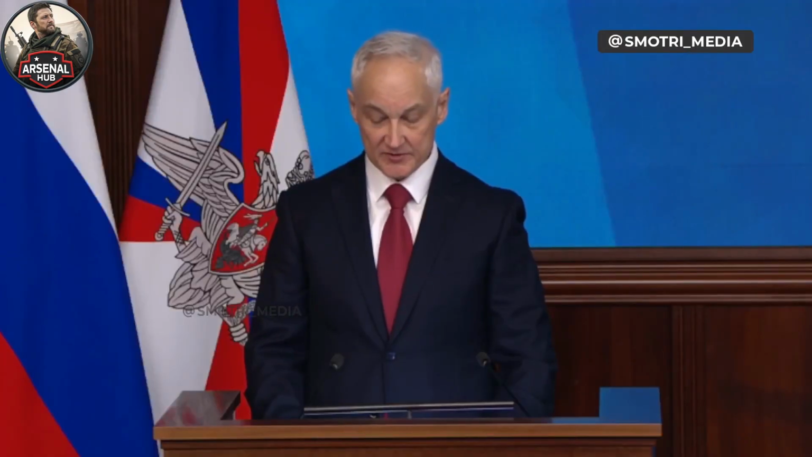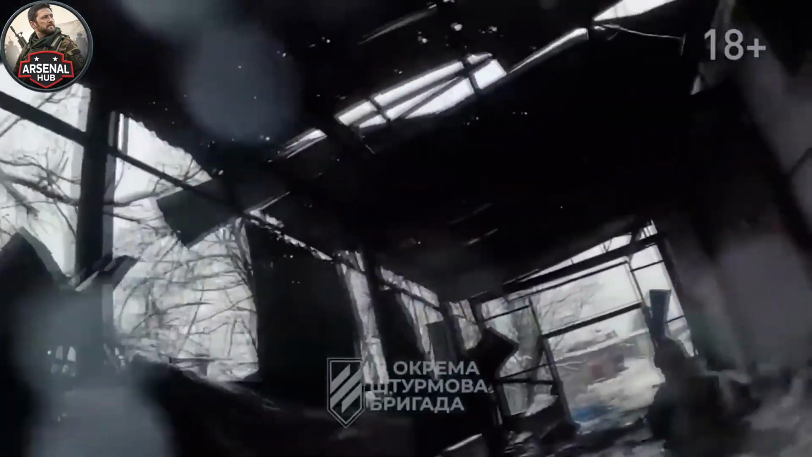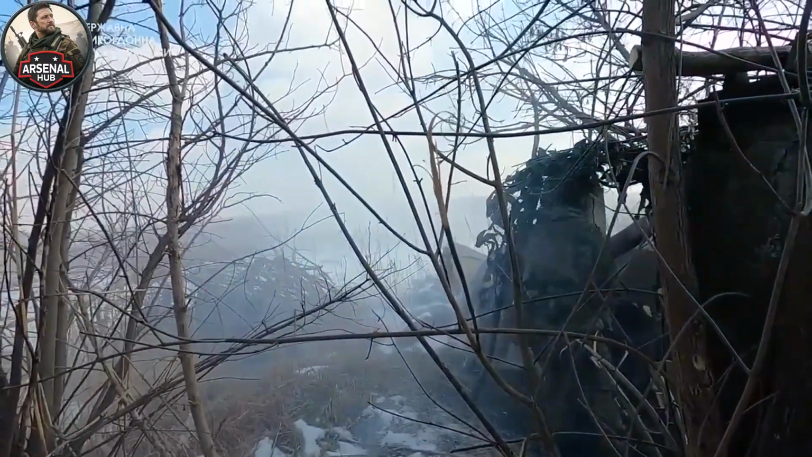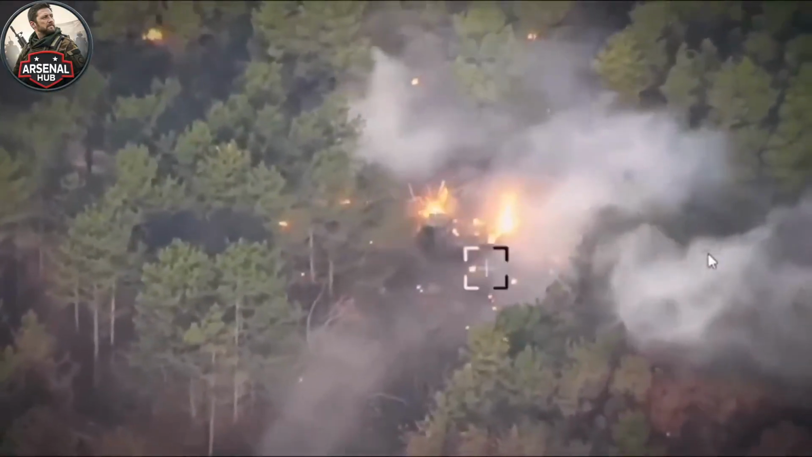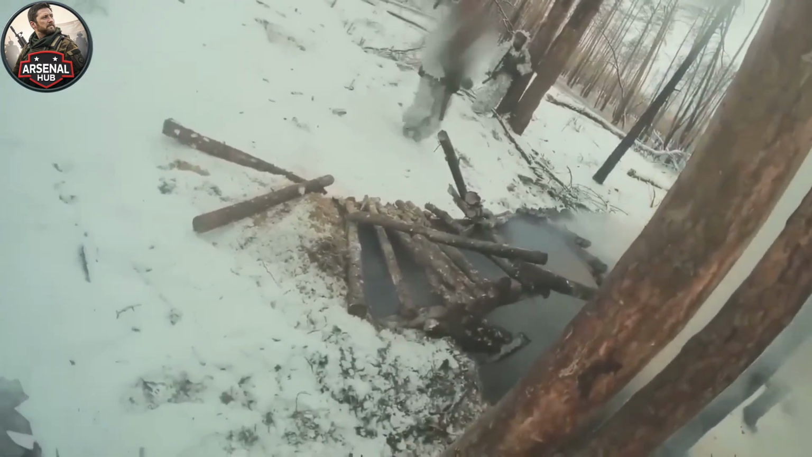The column moved in the dark. Ukrainian thermal eyes were already watching. The road corridor was already prepared. The FPV teams were already in position. The reinforcements never arrived. The front holds, and Ukrainian forces are still learning, still adapting, still preparing the next corridor for the next column that Russian commanders believe the darkness will protect.